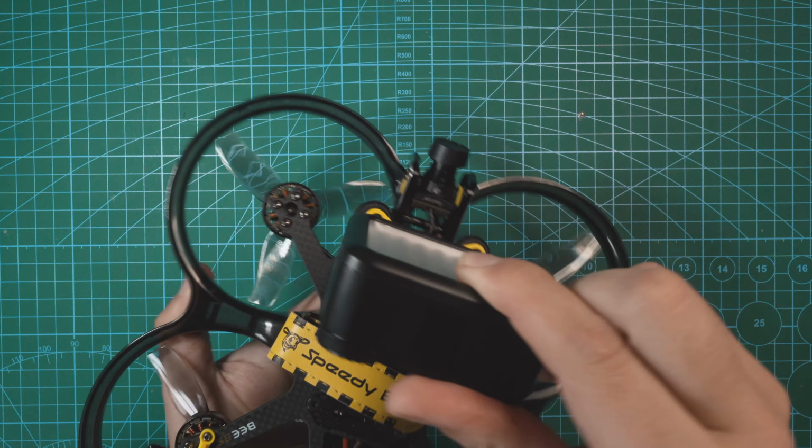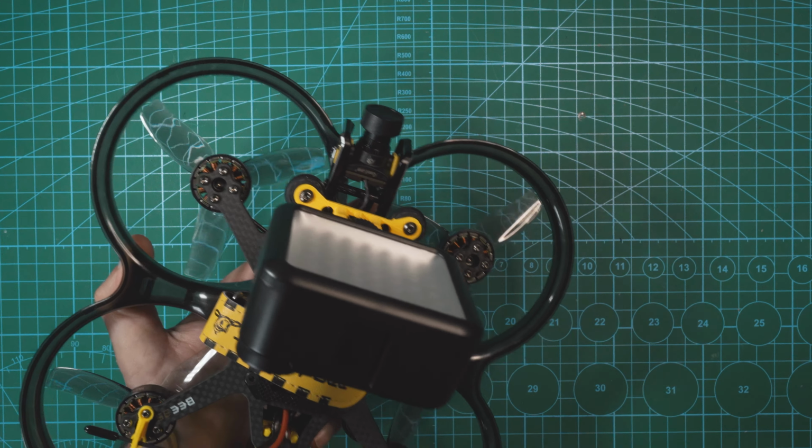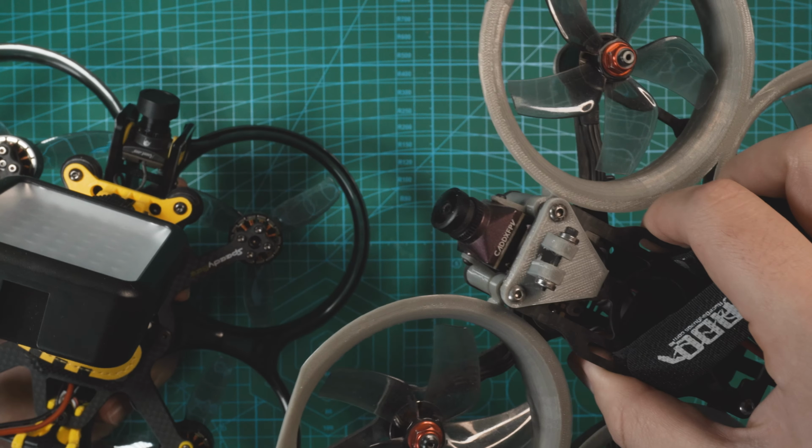We'll get a couple different flights. We'll see how it performs without the light. We'll see how it performs with the light, and then we'll also do a flight with the Polar Vista just to see how it compares.